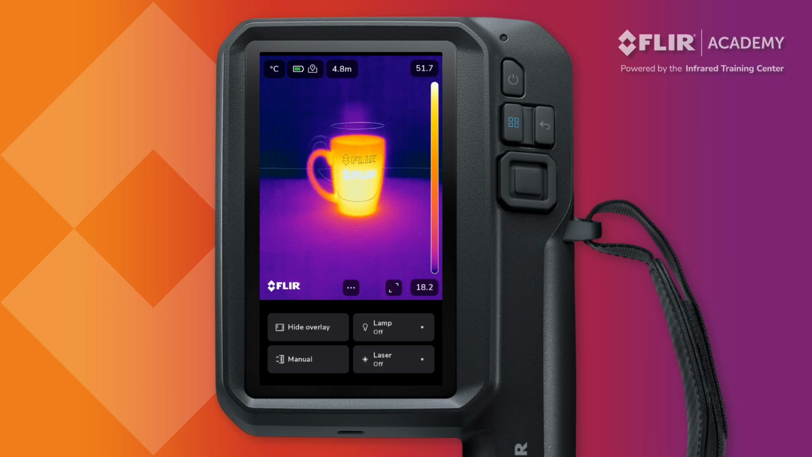When MSX is enabled, a distance value is displayed at the top of the screen. Tapping this reveals a slider that operators can use to adjust the alignment distance. Changing this alignment distance corrects for the parallax or offset that occurs when you have 2 different lenses situated on 2 different focal planes. Adjusting this ensures the visible light overlay matches the thermal image seen on the display.